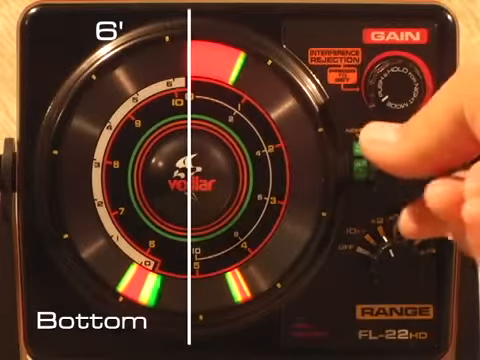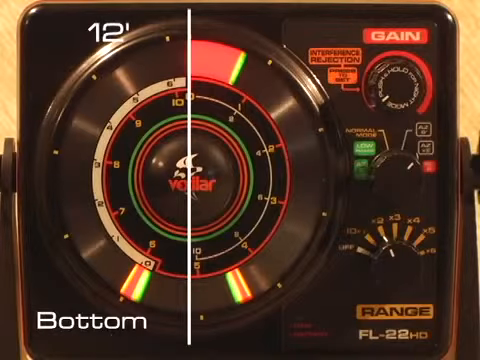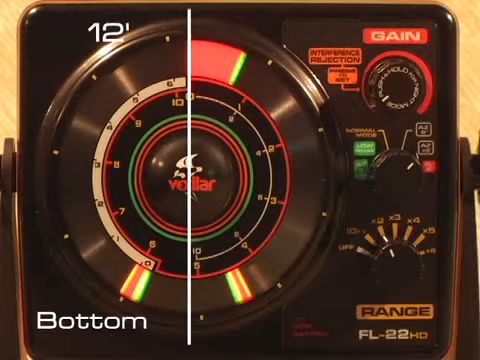Now, as you continue to turn the mode knob to the right, you have the AZ ×2 option, which gives you a look at the bottom 12 foot of the water column instead of just the bottom 6 foot.